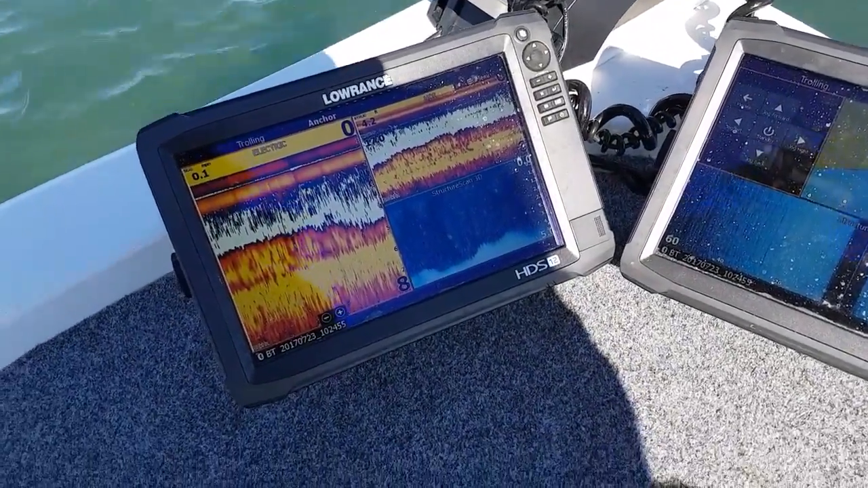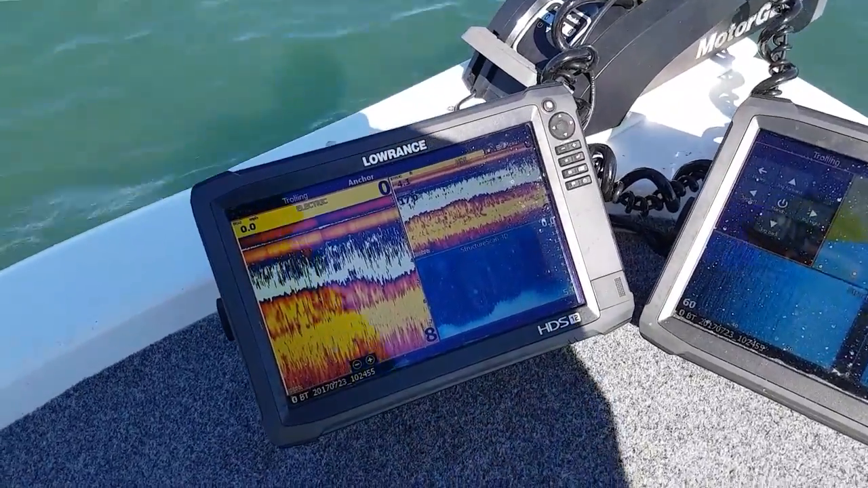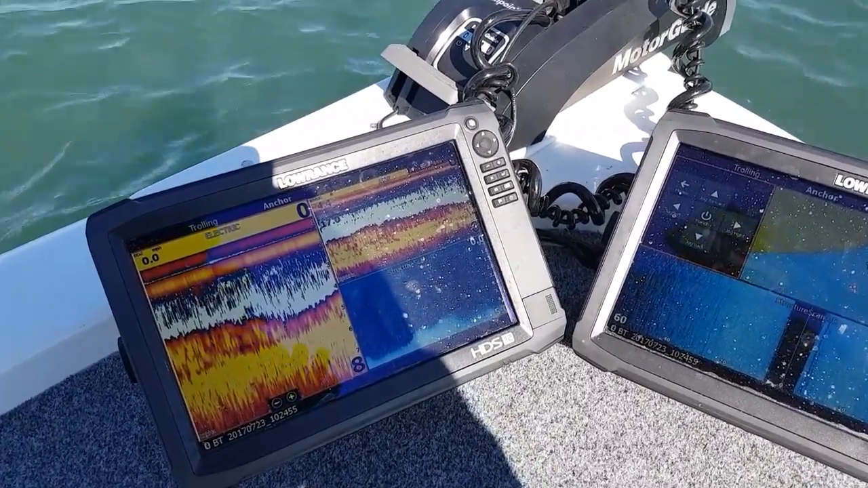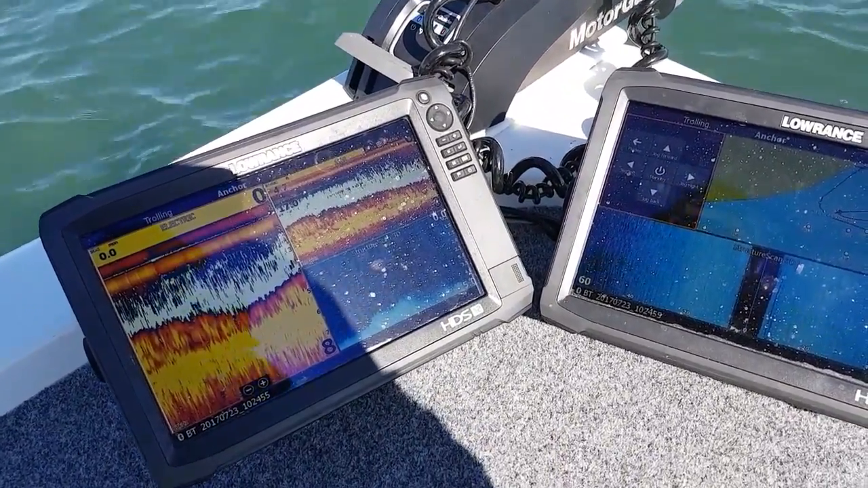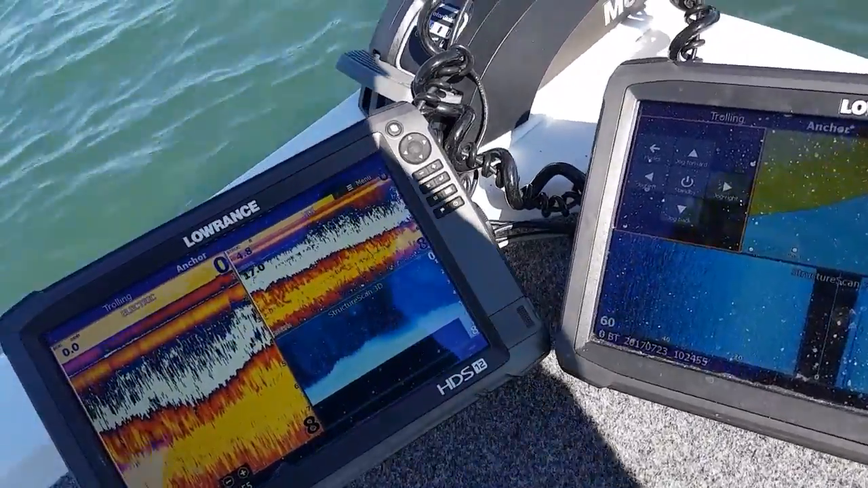The unit on the left, the full height sonar, runs from the transducer that's built into the XI5. On the right hand side I have the HDI transducer reading from the transom, and also my down scan from the 3D transducer on the transom.